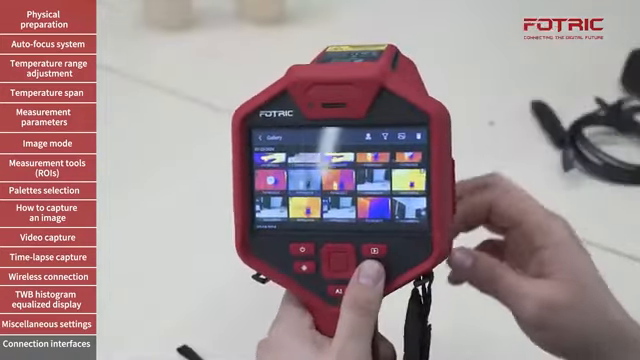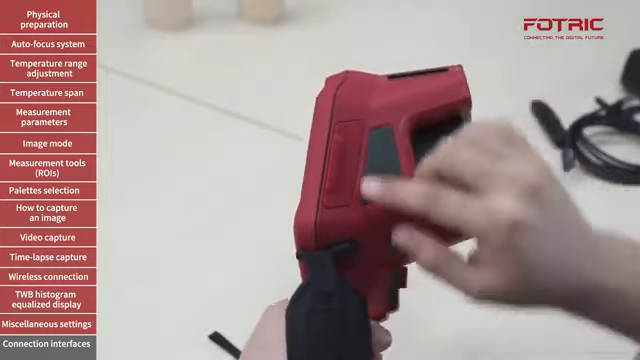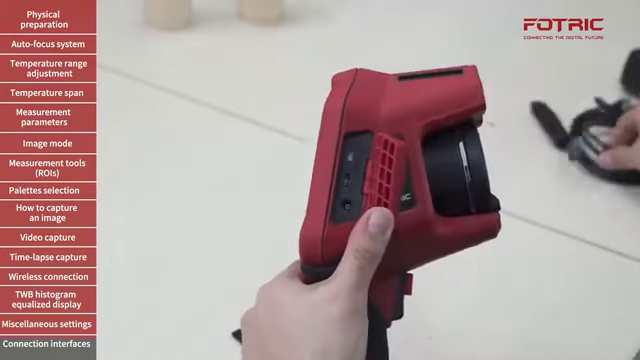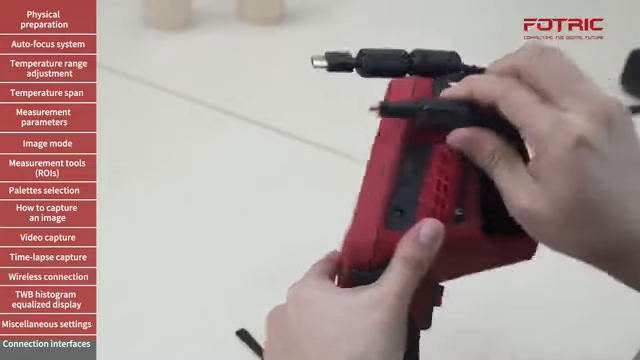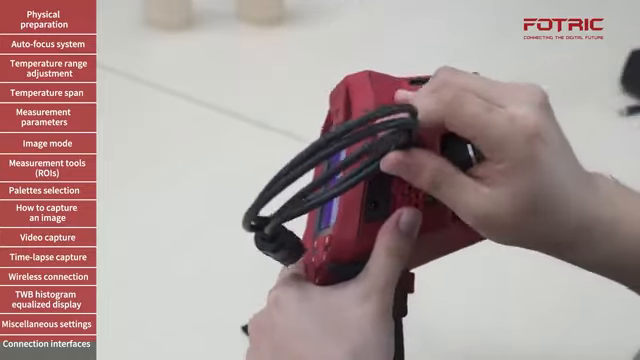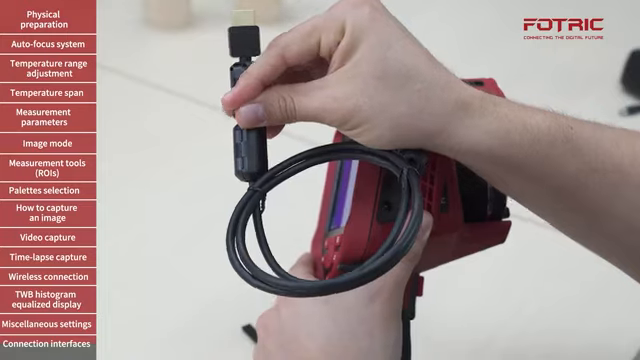For the last part, I would like to show you how to connect the camera to different interfaces. So when we open this area of the camera, we will see the first interface, which corresponds to the HDMI cable. This is a mini or micro HDMI that, by being plugged over here, allows me to export live streaming to a screen or to a projector.